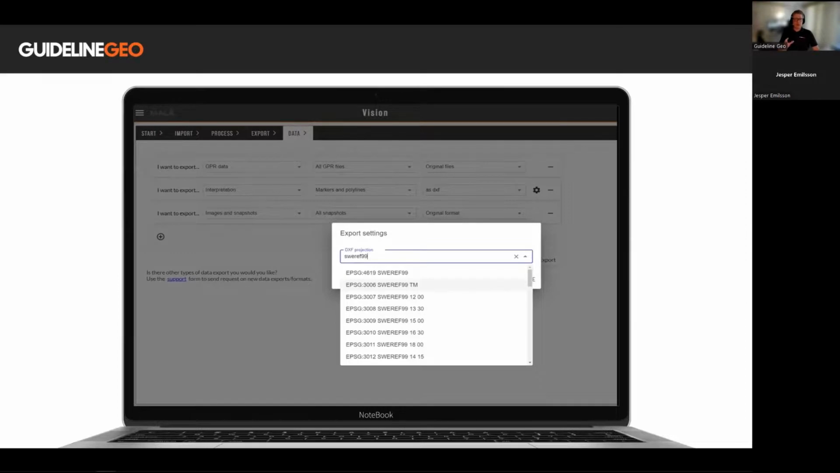So simply click the cogwheel. This window with export settings will greet you. You can start typing the name of the projection, and it will automatically jump to that location in the list. As we are in Sweden, as we are collecting data here outside the office, I decided to search for SWEREF 99, which is the Swedish grid.